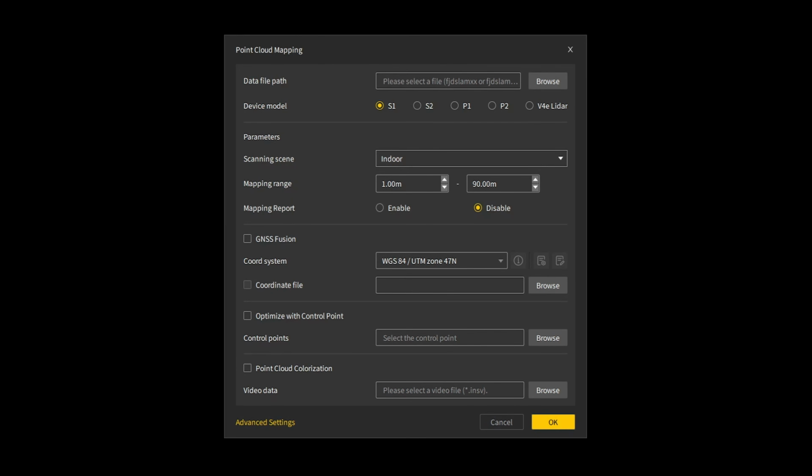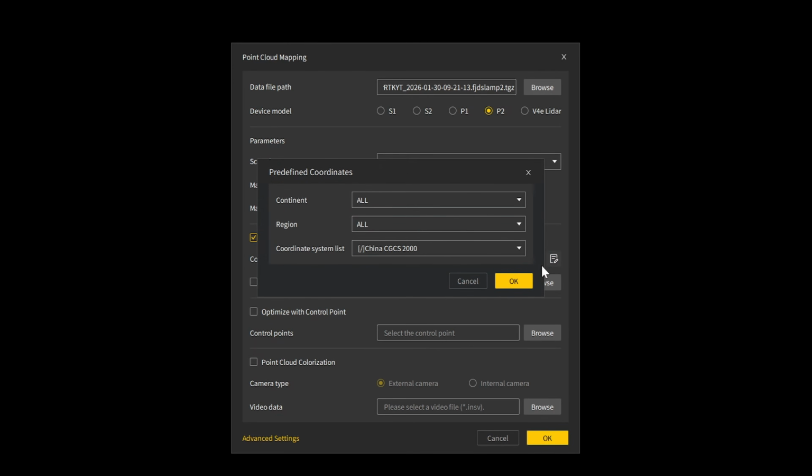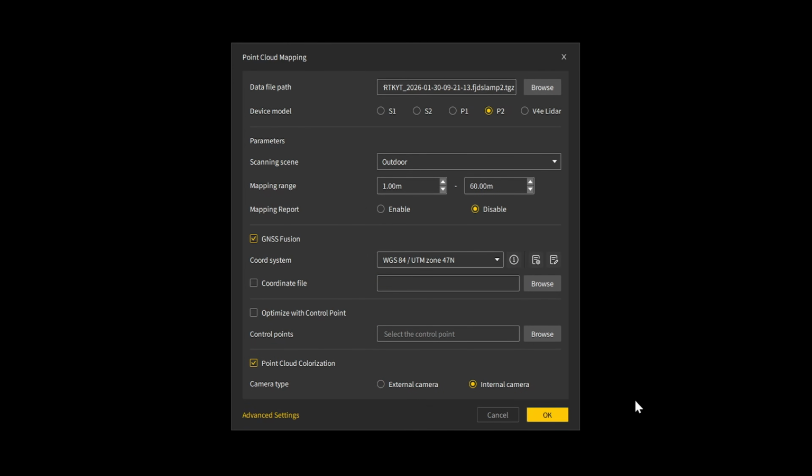Okay, next I'm going to show you how I process the data that I scanned with the RTK. You are going to choose the correct device model. It's P2. Parameter is outdoor. Mapping length is 60. I'm going to use 60 this time. And I'm going to click on here, GNSS Fusion, and then click on the coordinate system. If it's not here, you can click on setting here. Asia, I'm in Thailand, and then you need to choose the coordinate system that matches your provider, which is this one. Colorization, internal camera will give a more accurate result.